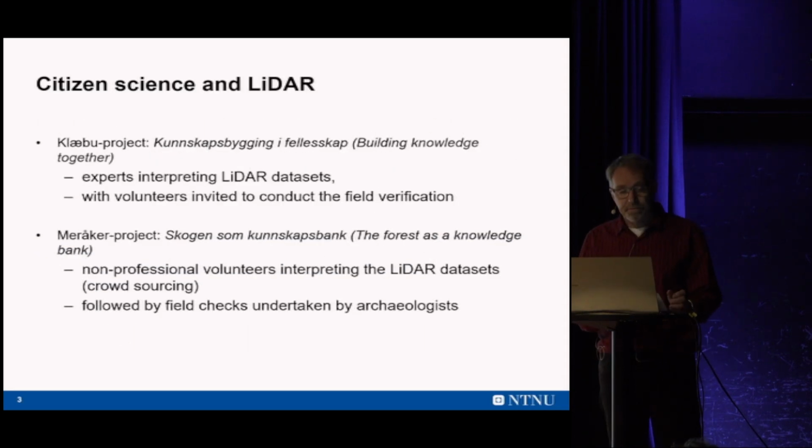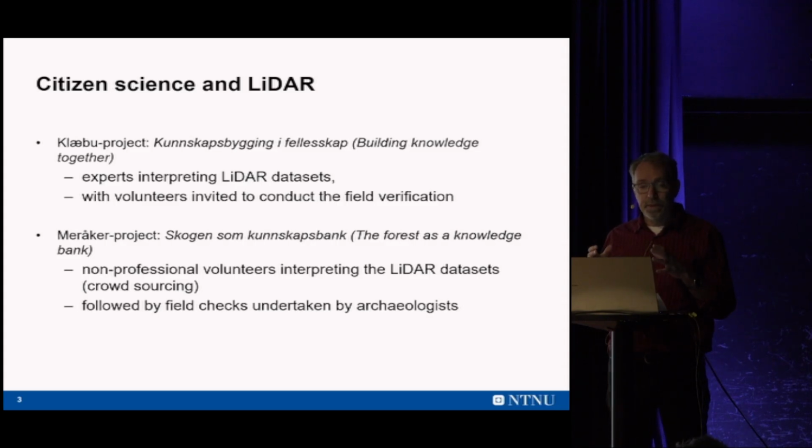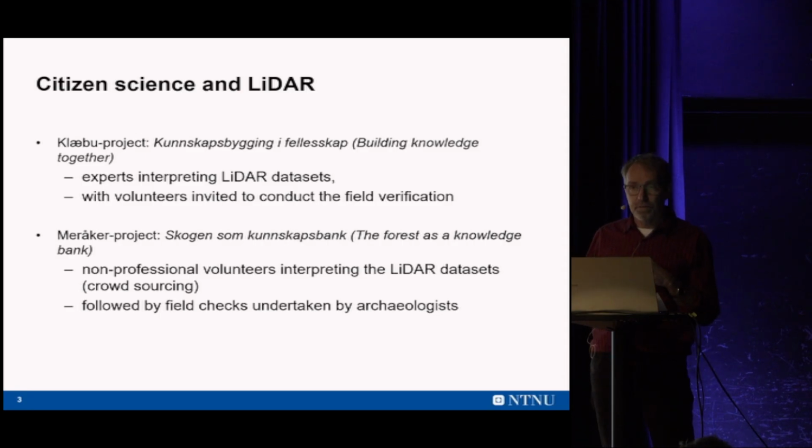As I said, we have carried out 2 different citizen science projects. The first, the Klæby project, was organized in such a way that we, as experts, interpreted LiDAR datasets in that municipality, and then we used volunteers from the historical society to help us do the field verifications.